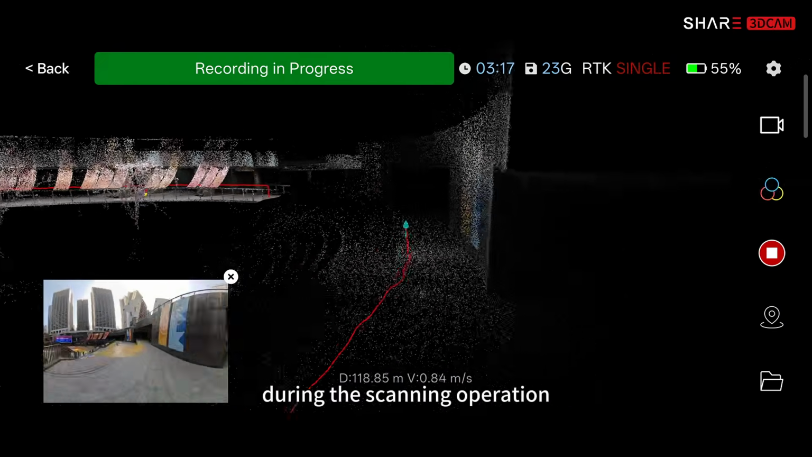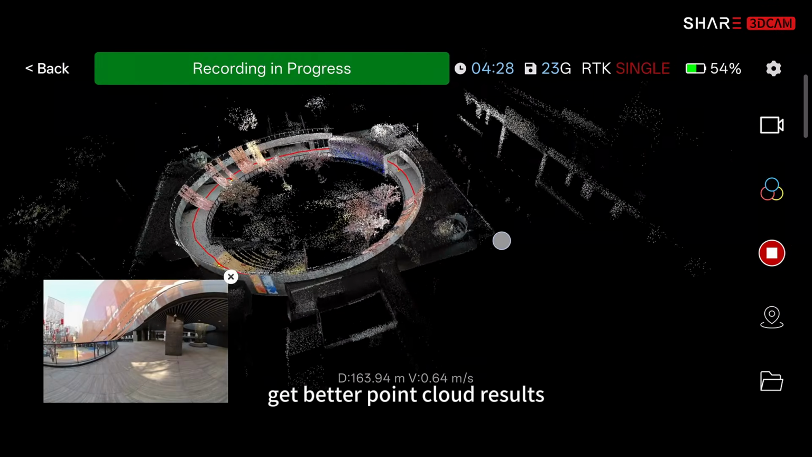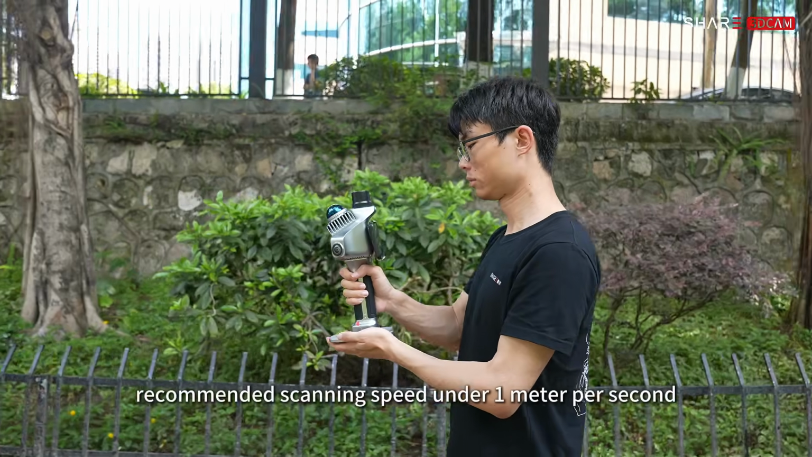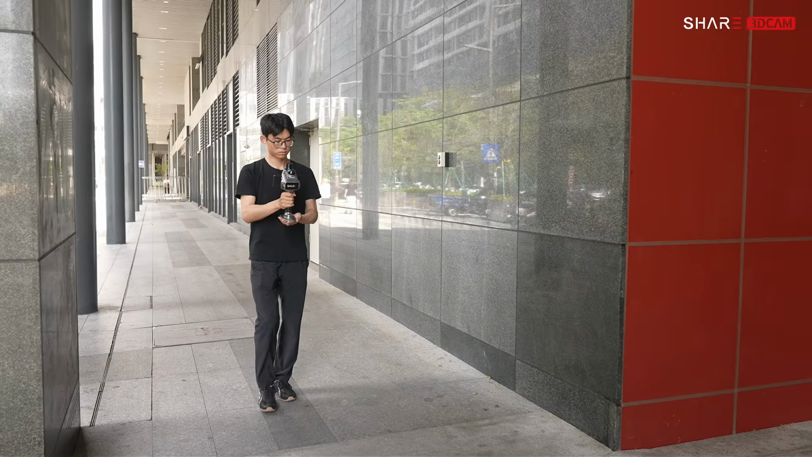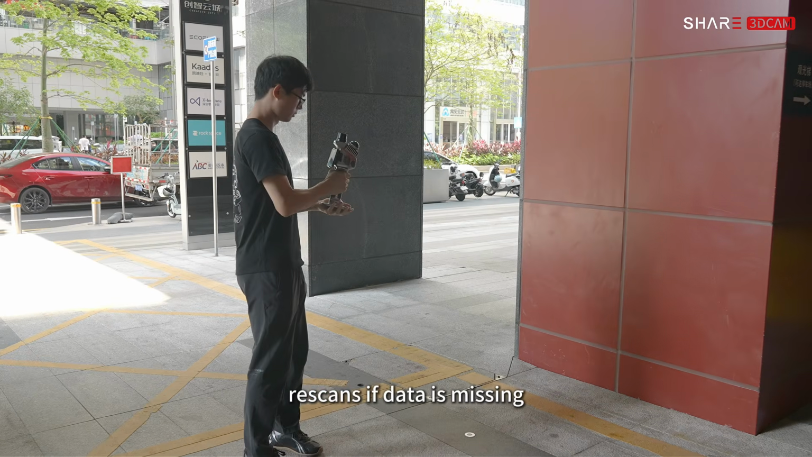During the scanning operation, the following guides can help you get better point cloud results. Recommended scanning speed, under 1 meter per second. Hold the device in front of your body. Scan corners carefully. Rescan if data is missing.